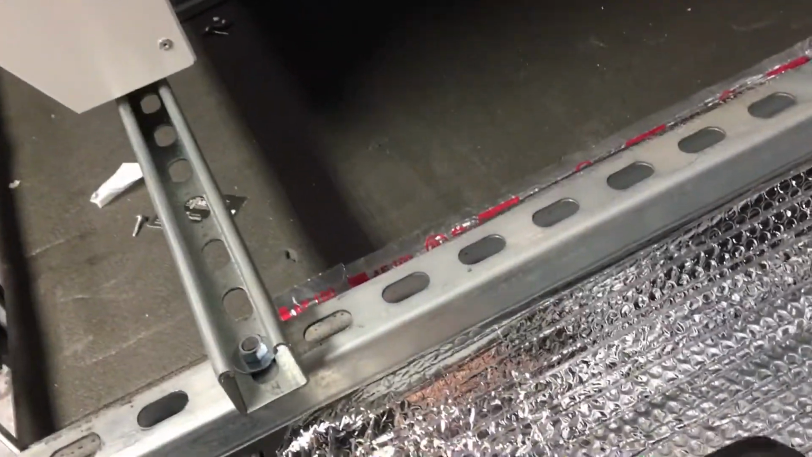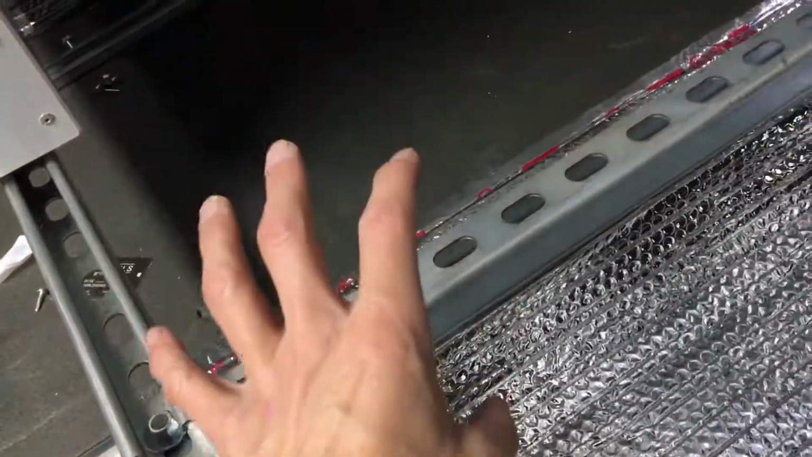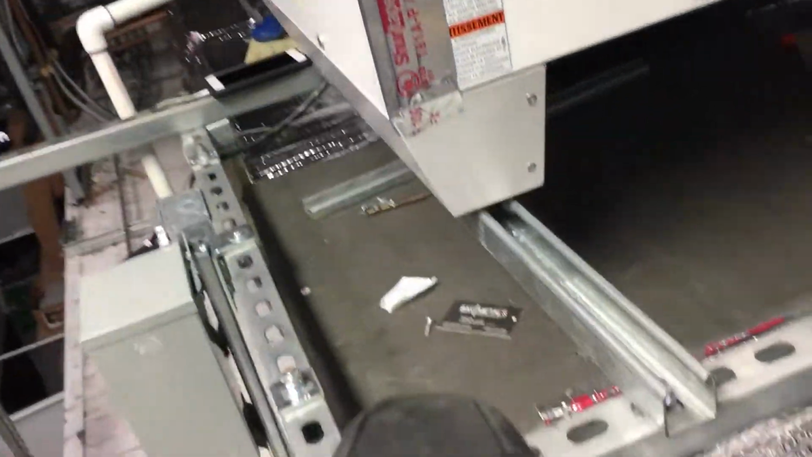What you want to do, get some spray paint like for a Weber barbecue, the flat black spray paint. And if you really want to take good accurate readings, spray your item with flat black barbecue paint, and then you will get an accurate reading. That's it. Oh, here's another one.